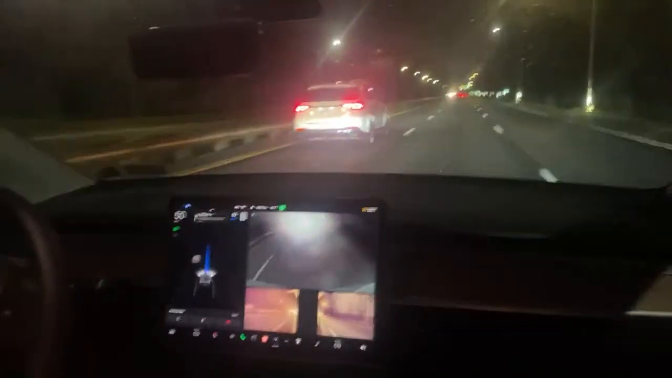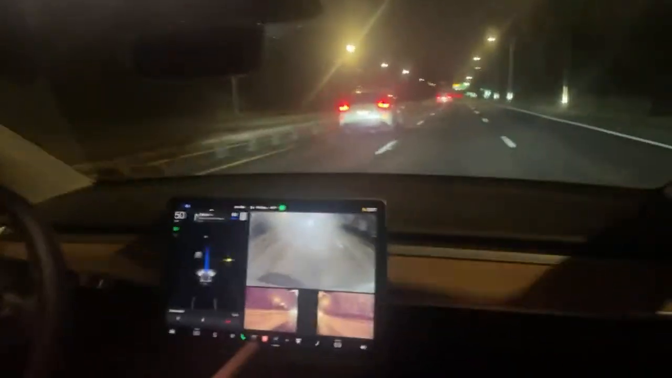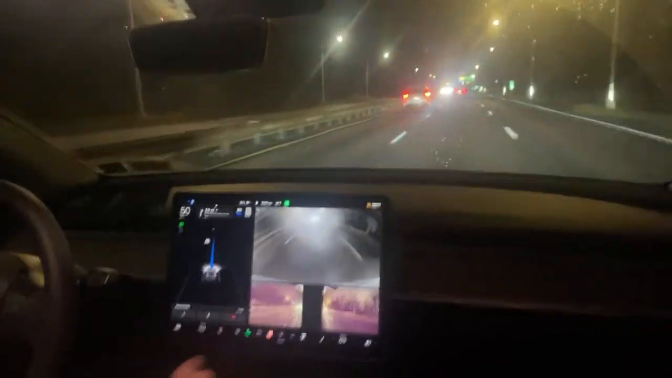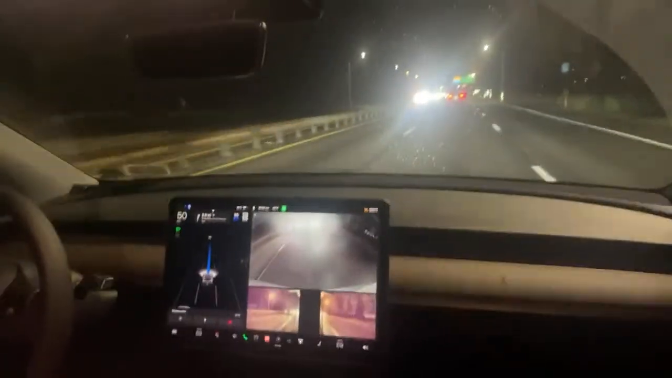If by any chance something bad happens and you need to record it, you press this camera button right here and it'll record the last 8 minutes and the next 2 minutes or something like that. And I think it saves about 10 minutes of time though.